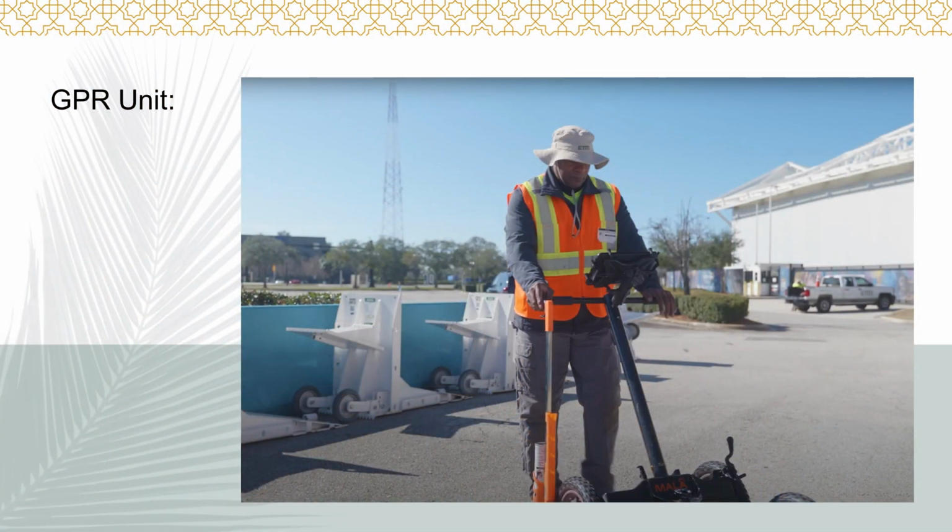Another aspect of the project was that we had to locate the existing underground utilities. Now, in this particular venue, because many of you probably aren't familiar with it, presently, before we started the renovation work, there were 3 iterations of a stadium at this site.